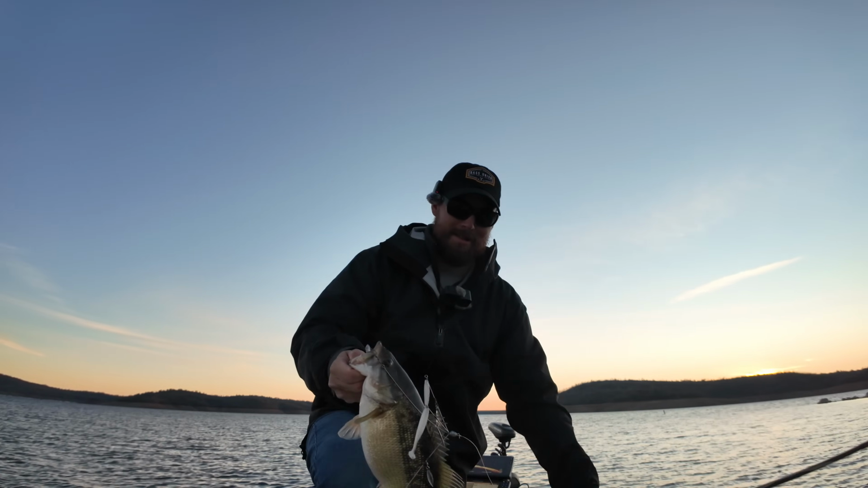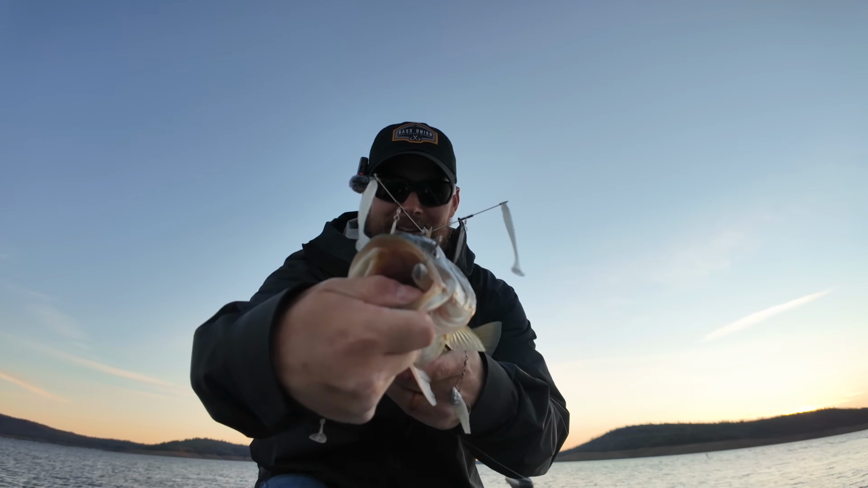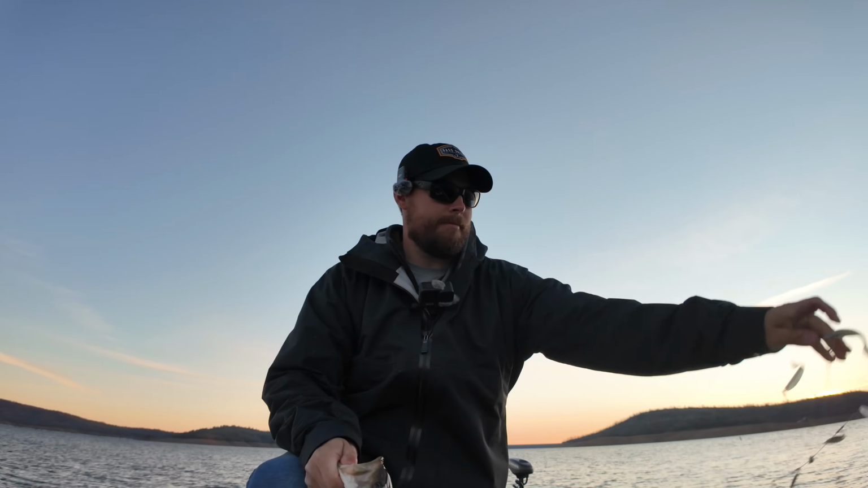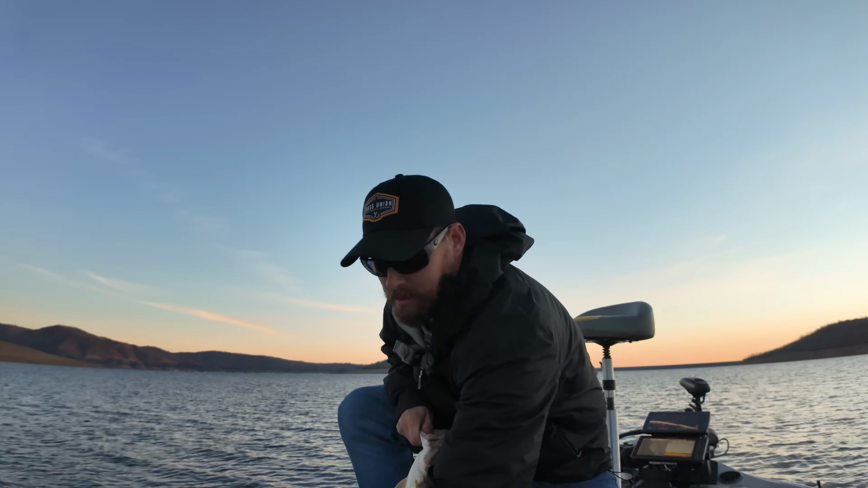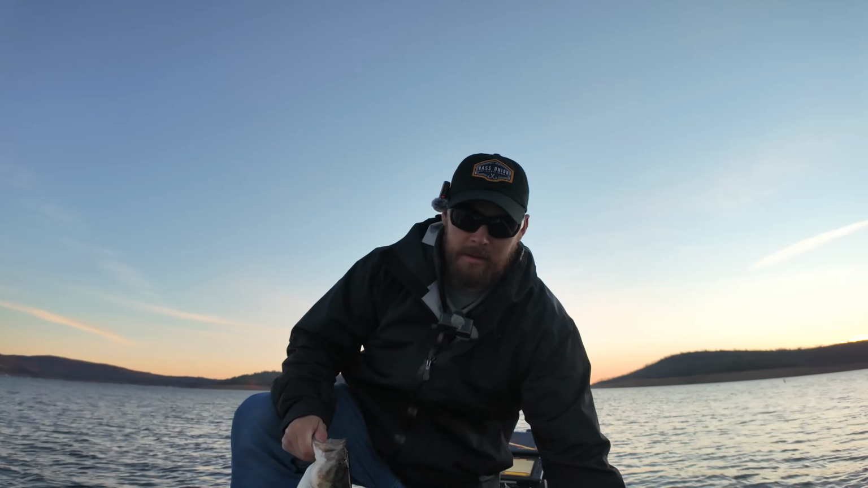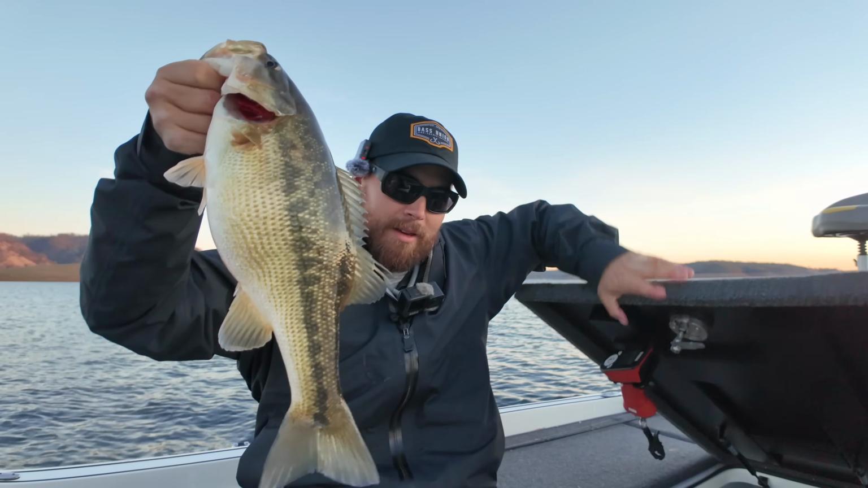Yeah. Got that center hook again. Now we're freaking talking. Oh, I was just about to call it too. This is a good one. That Bass Union bladed finesse A-rig. Something about the confidence throwing my own baits. I just know that they're gonna get bit. Let's see how big she is. What do you think?